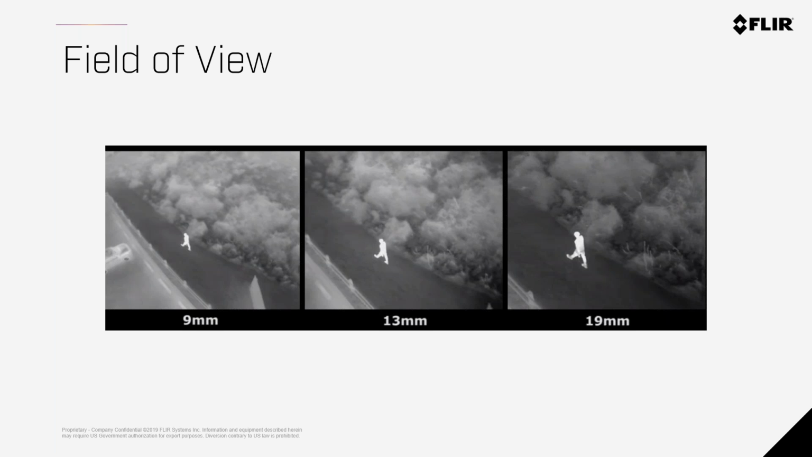If you get a 9mm camera, you're probably going to be happy that you got one. There are some instances where you really do need a certain configuration, but I just suggest that people don't get hung up on that. 19mm is always safe because you could always fly higher, and if you need a wider field of view, you have that ability to get a lot of pixels on your subject if that's what the use case requires.